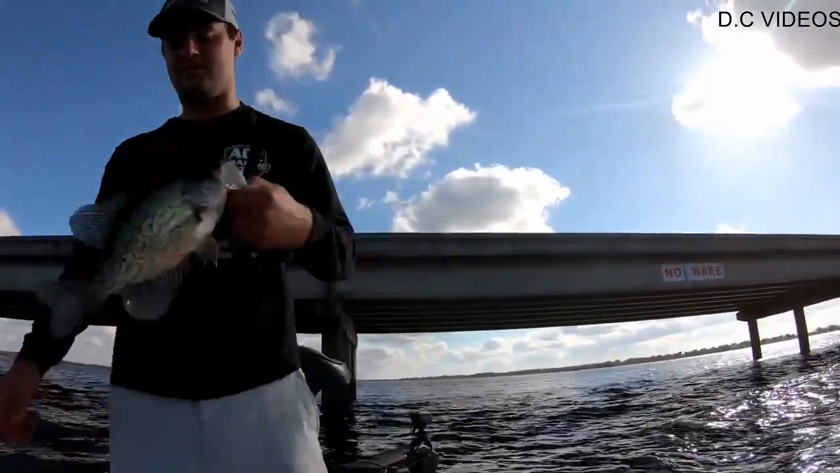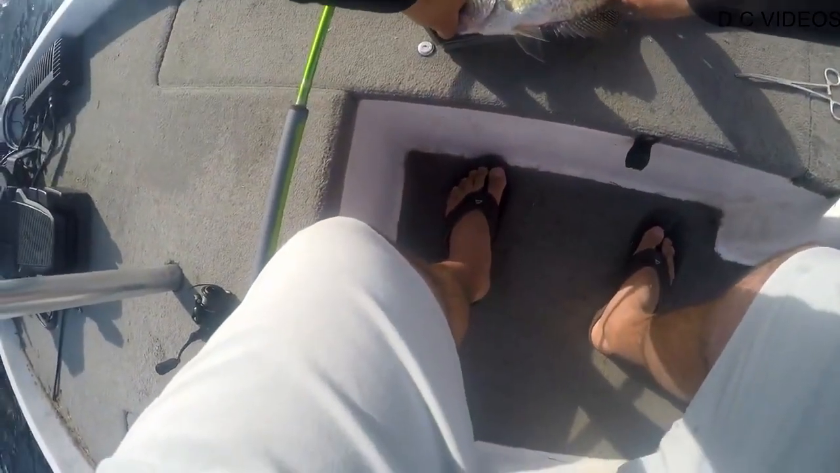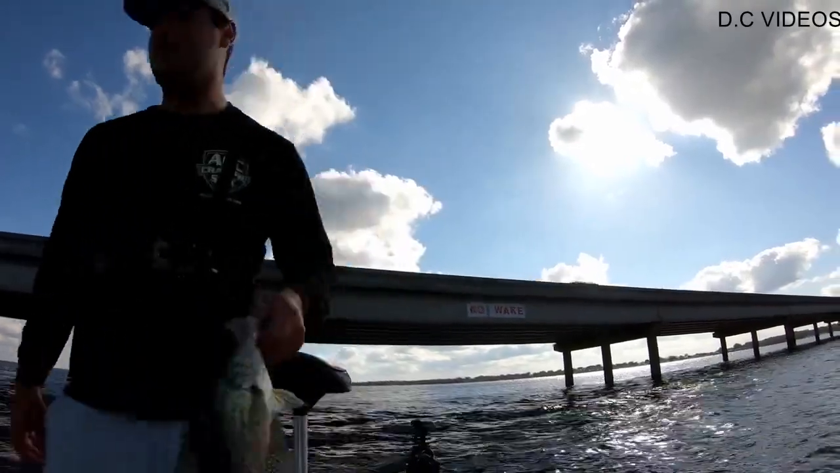Solid eaters. What is this guy? He's got close to 13. Oh yeah, he's just shy of 13. Just shy of 13 there. Healthy fish.